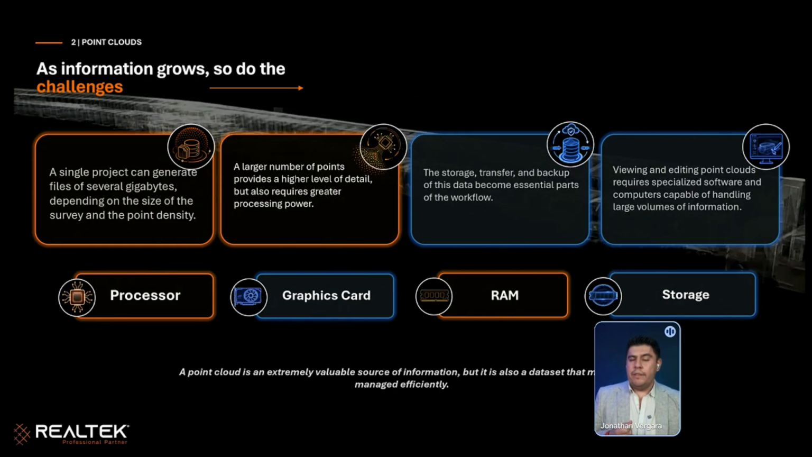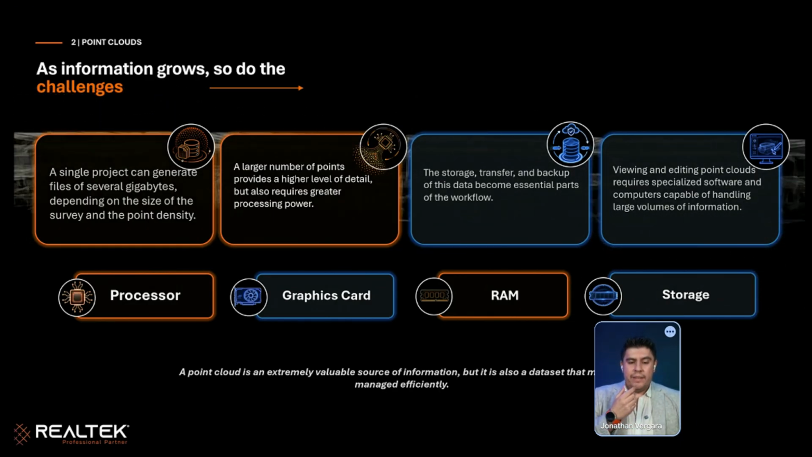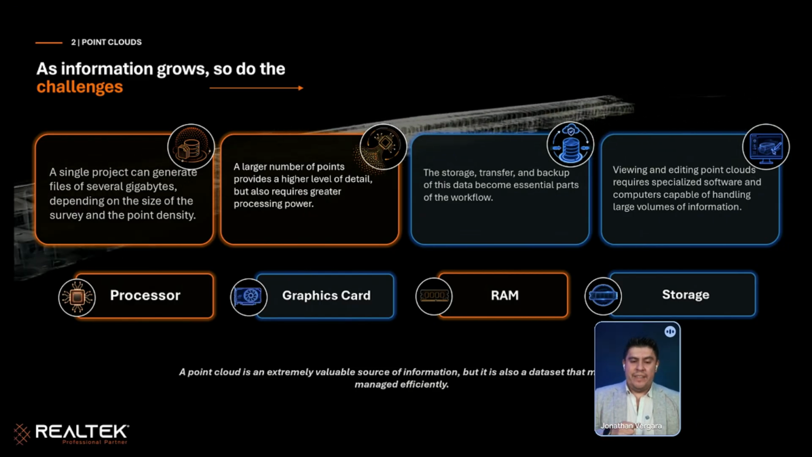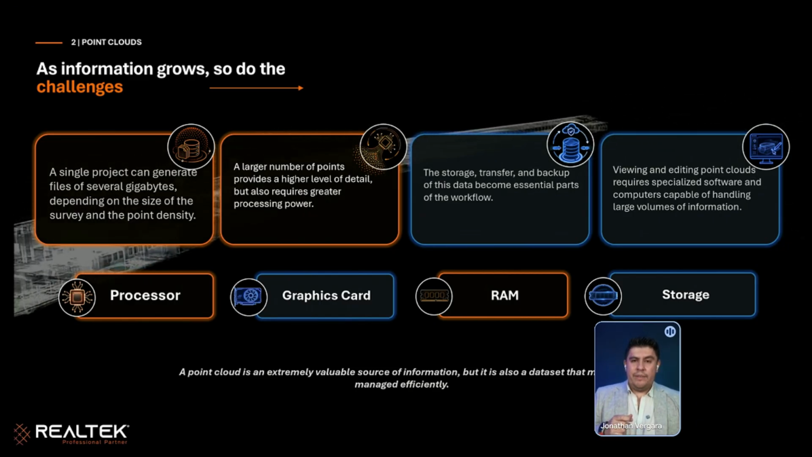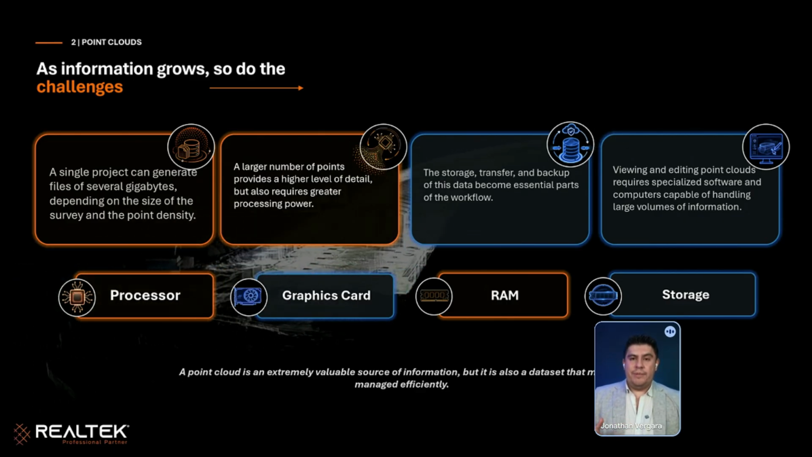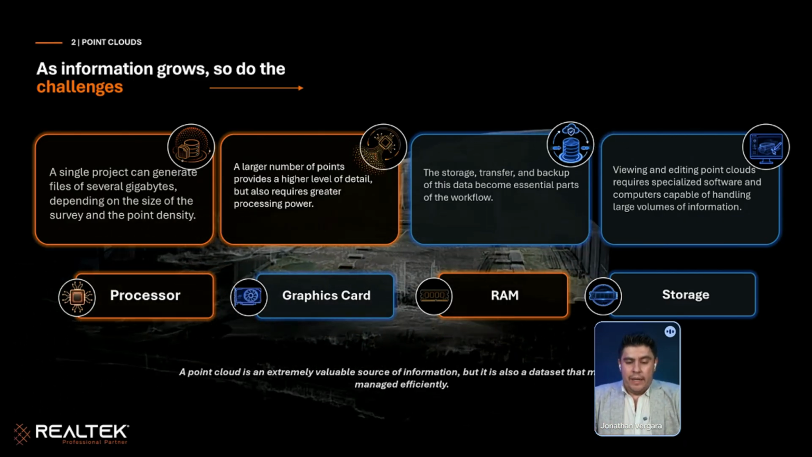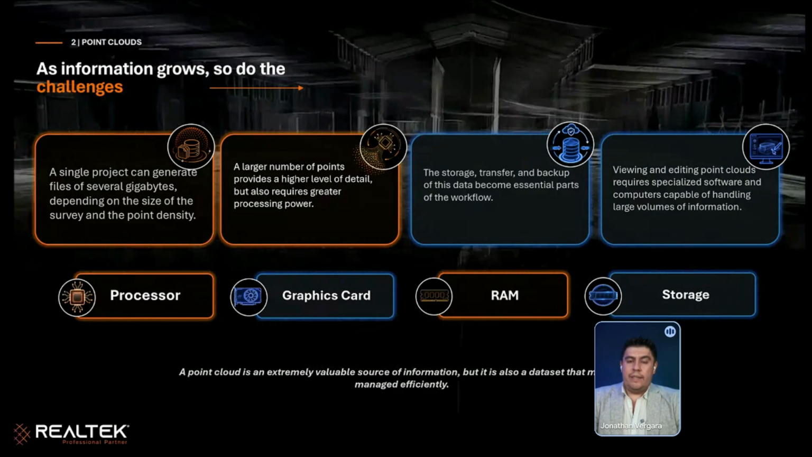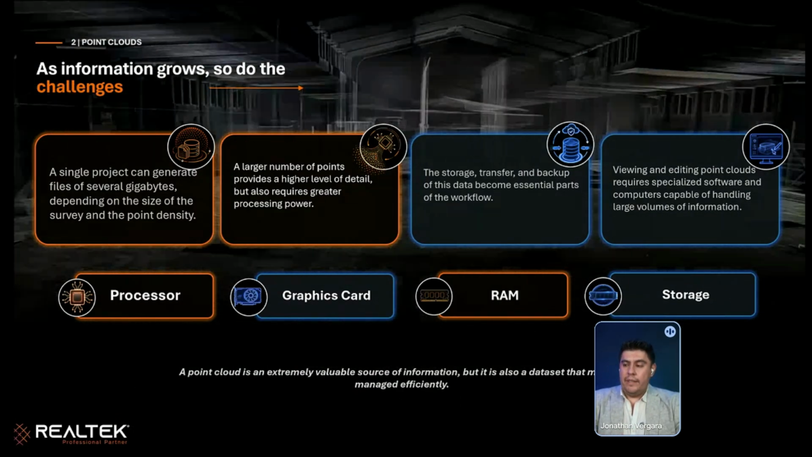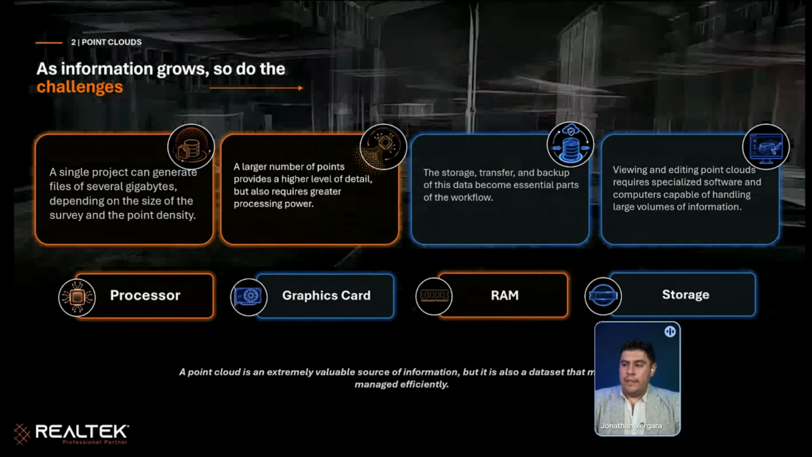You need a very generous RAM capacity, a very dedicated graphics card, big storage for your computer. So you need a very big workstation. And obviously, you need software to manipulate and process everything on only one device.